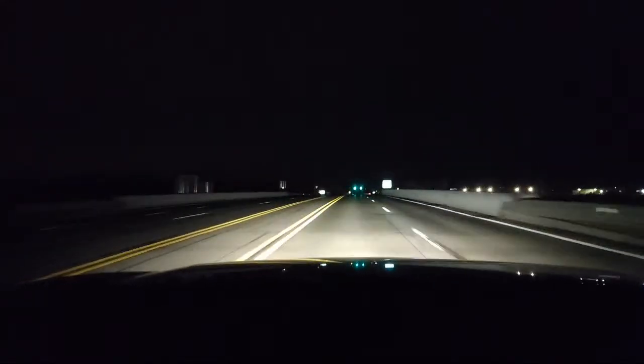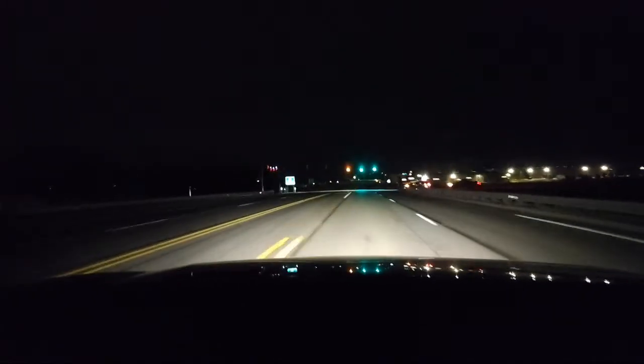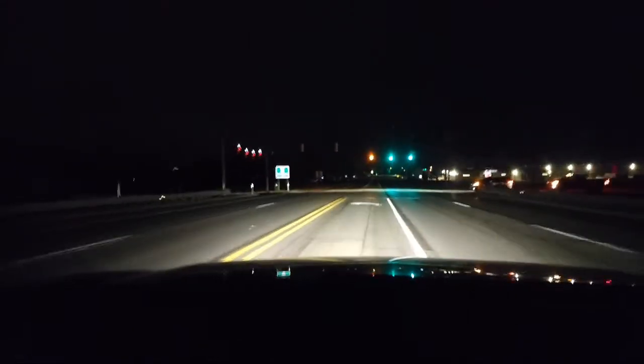Driving at night can be very peaceful. It can also be very scary for people who can't see, younger drivers, drivers who are mature. I'm going to say mature, not old, O-L-D. And be proud of who you are, young or old. You got to know how to see.